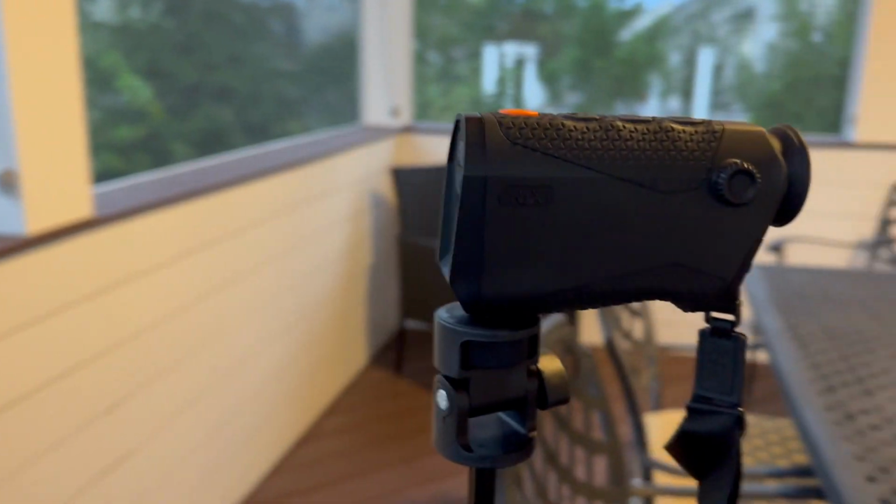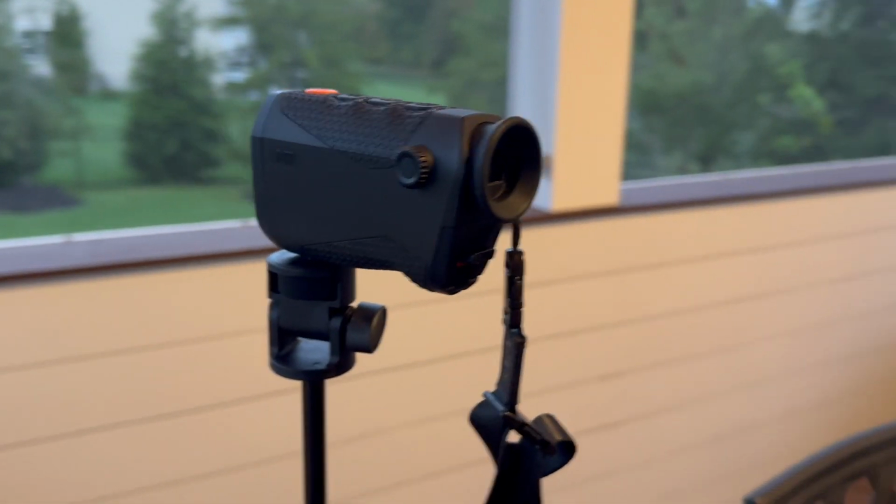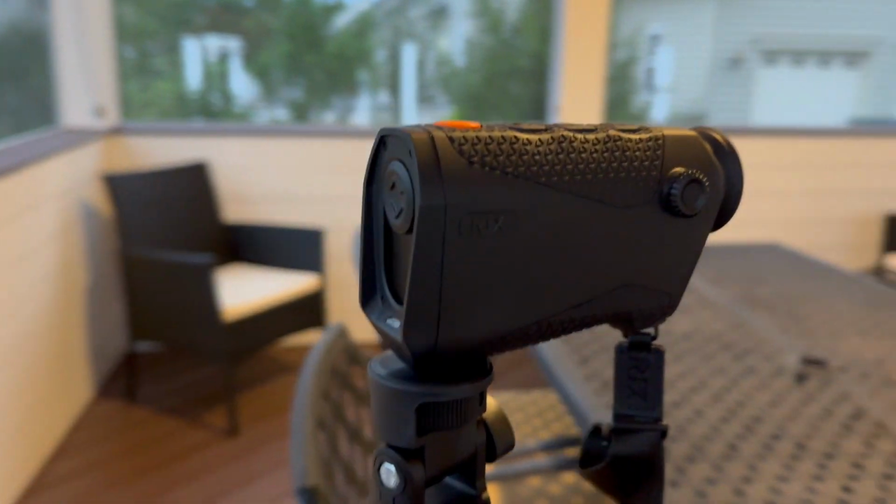There's also an app that connects to your phone. It connects to your phone via Wi-Fi. You might be asking why Wi-Fi and not Bluetooth. Bluetooth is a lot slower than Wi-Fi, especially when it comes to transmitting images. So Wi-Fi is the way to go. Although I would like to see some type of Bluetooth controls, I will settle for the Wi-Fi at this price point. It films in MP4 or takes pictures in JPEGs.